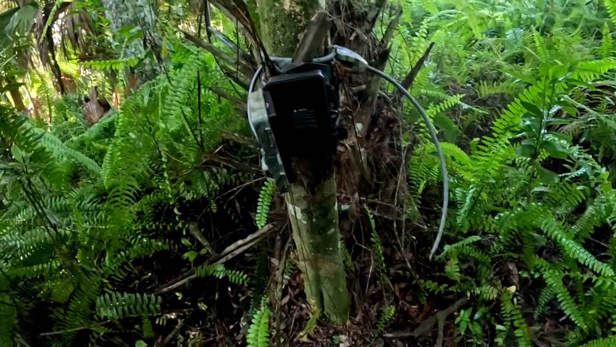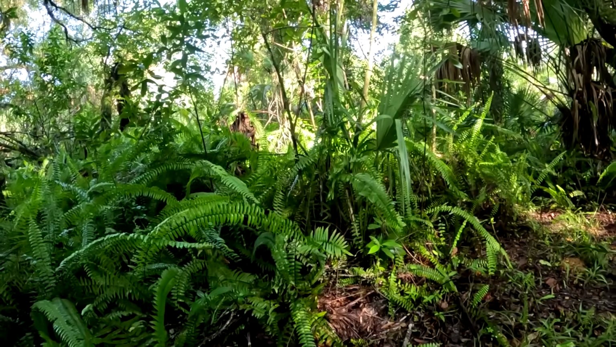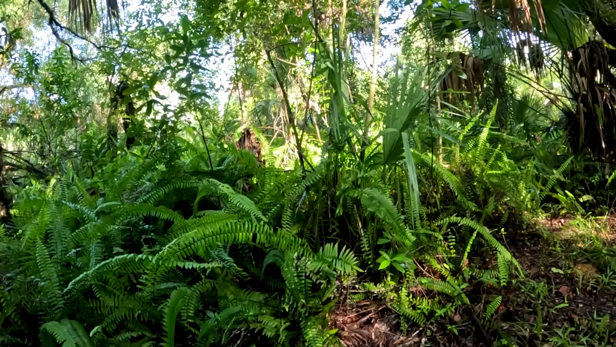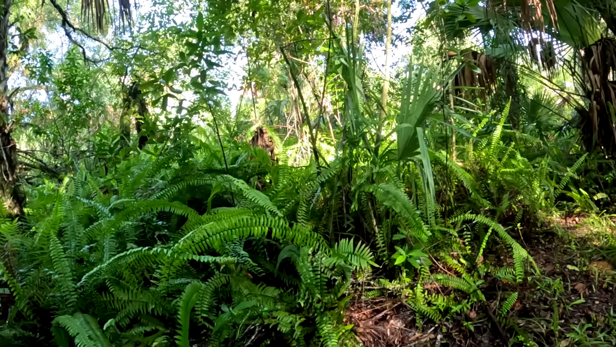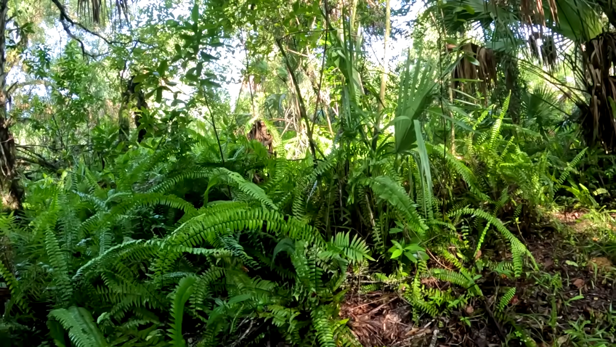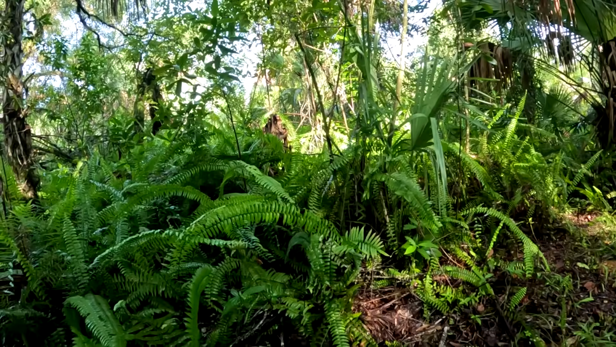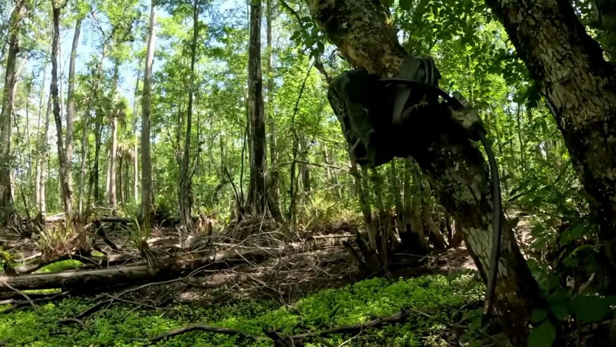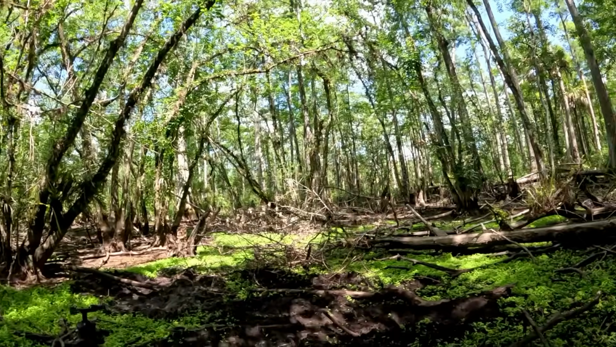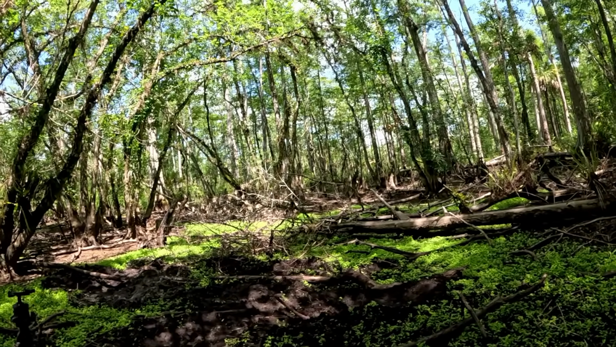Back on April the 20th, I put this camera to the west of here in a depression that was all dry at the end of April. And I set it up on what was going to be a water hole when the rains came in June and July. So I came in and checked it on Memorial Day. It was May 26th, and it was still dry. And I did get some hogs and some bears and deer, the usual stuff.